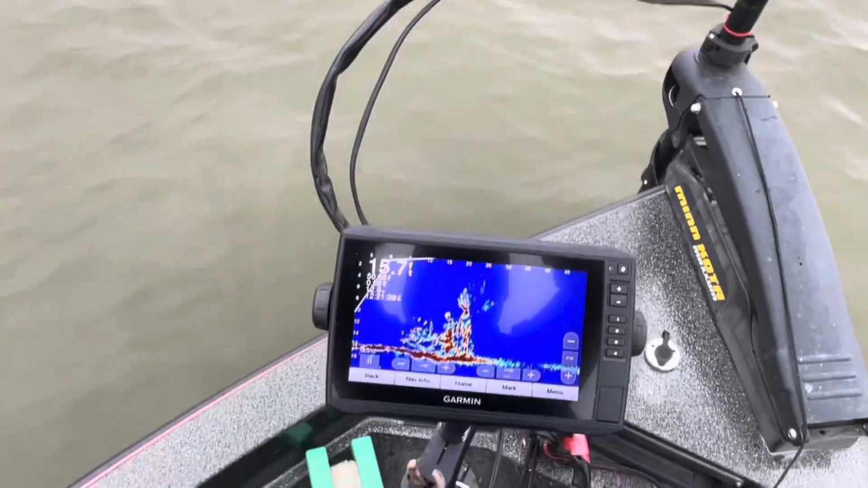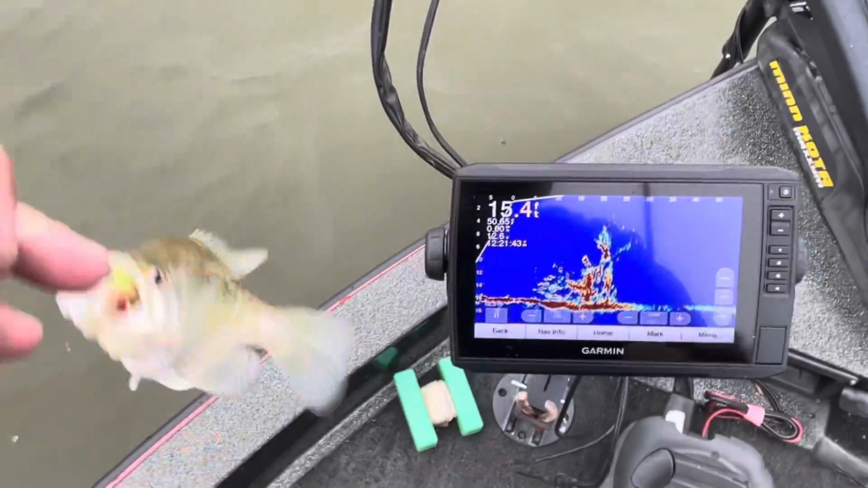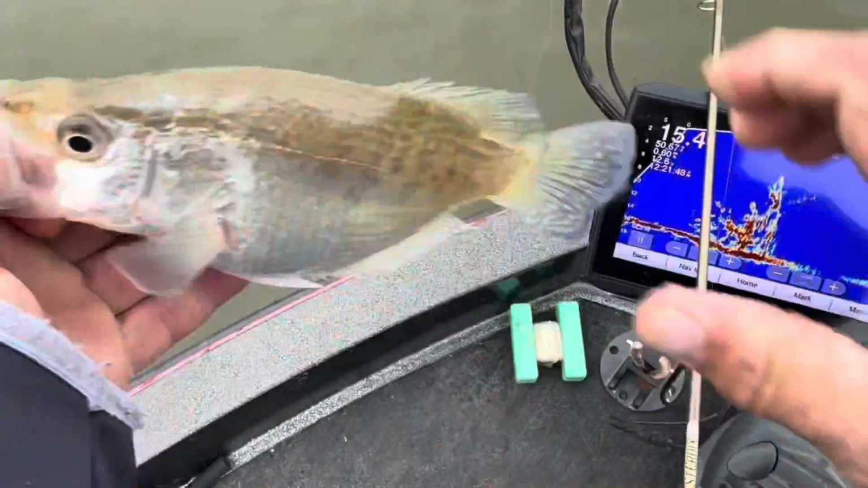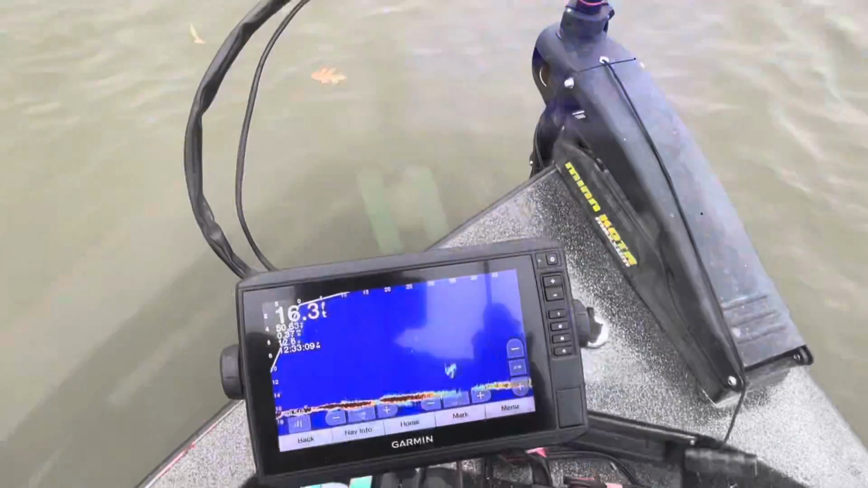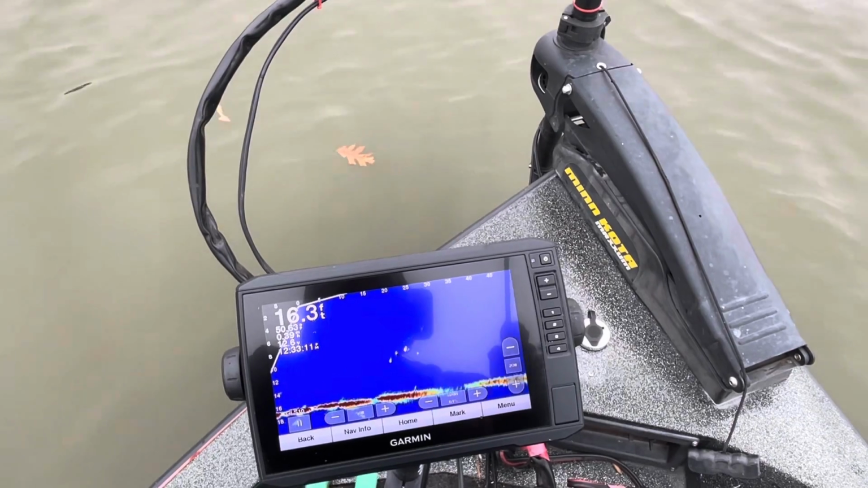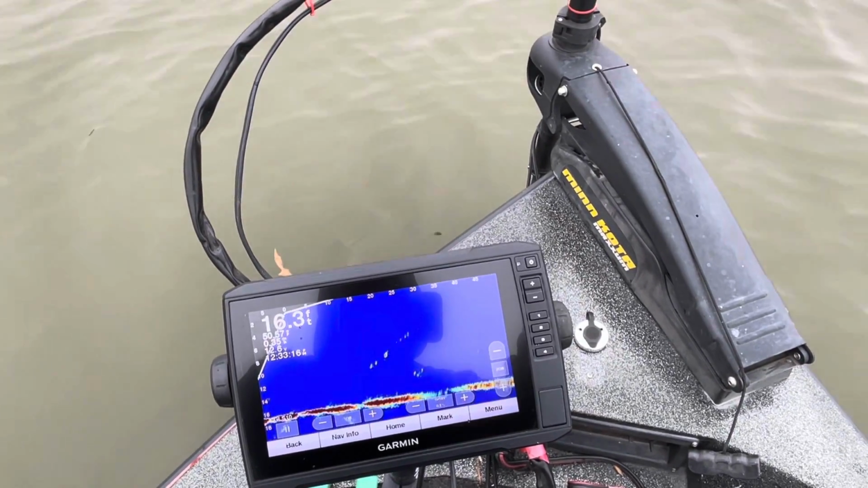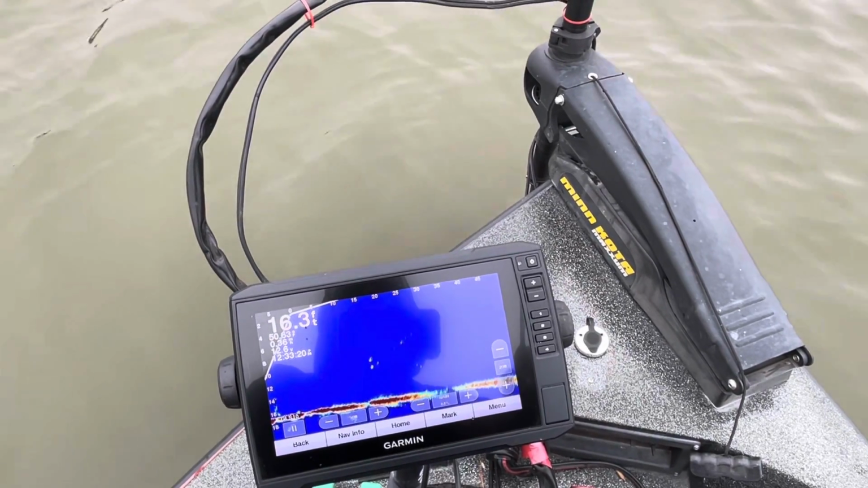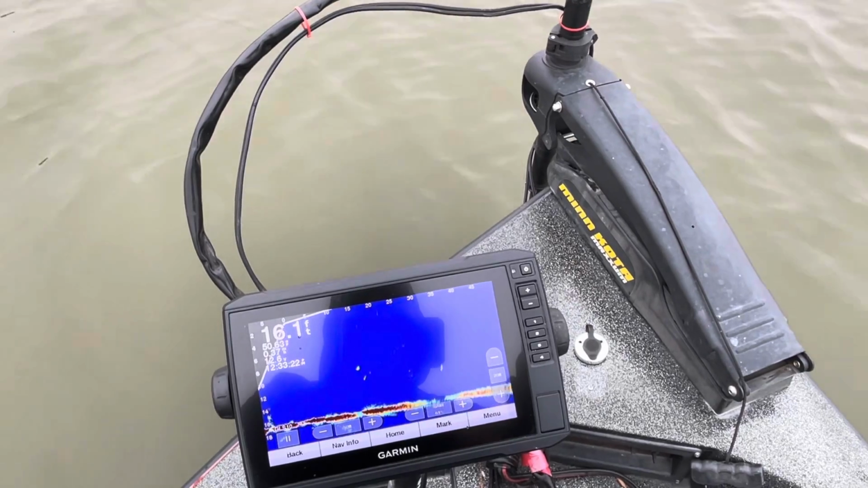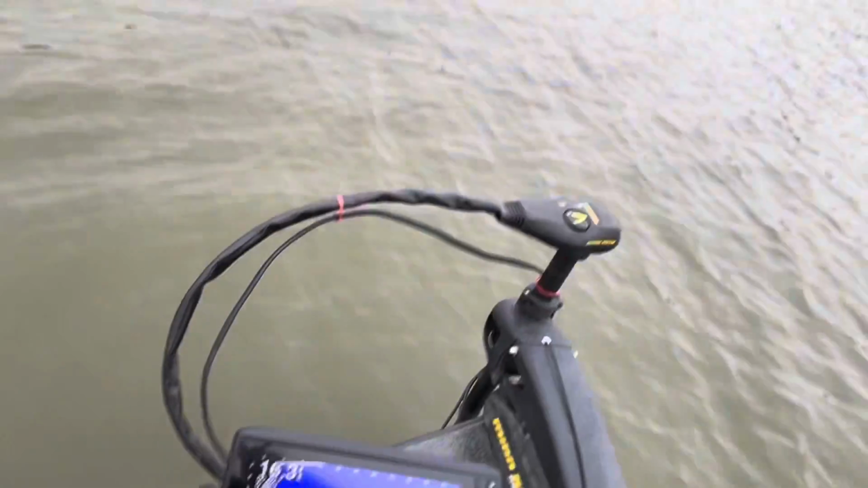Seen that little fish come out that brush and get it? That was crazy. Again, we ain't targeting these little guys. It's good fish though. Come down to it. He's falling like, oh, I got his butt.